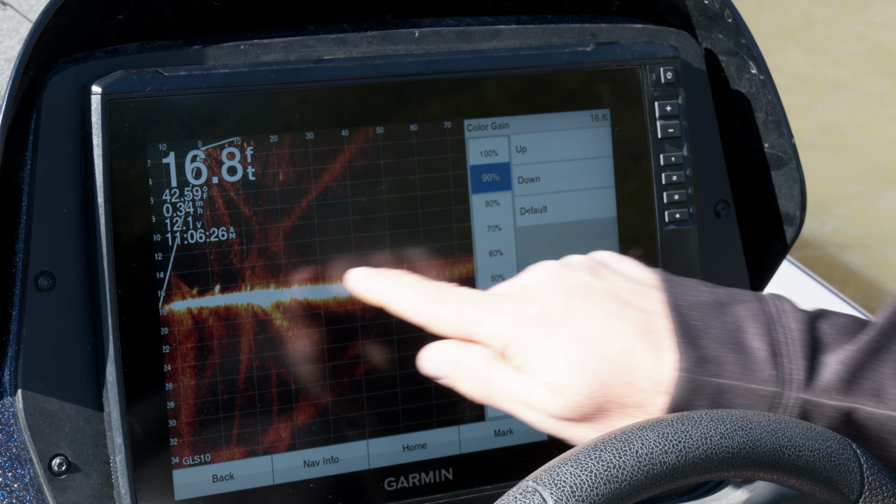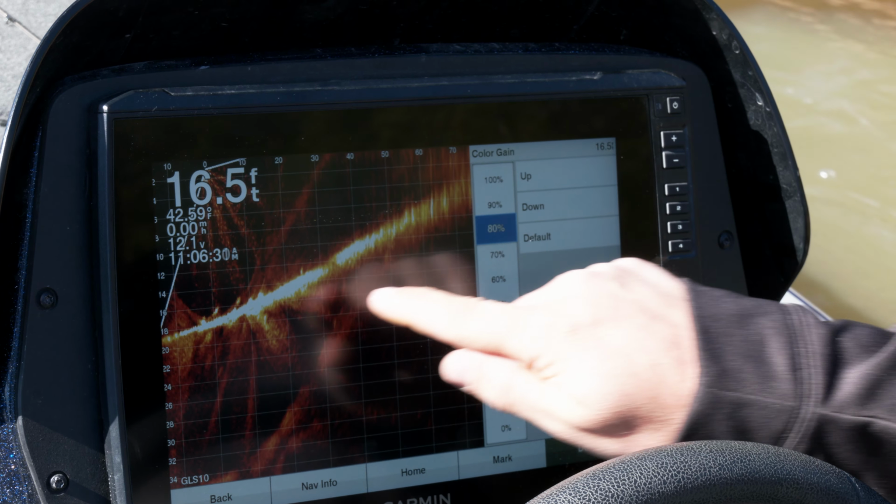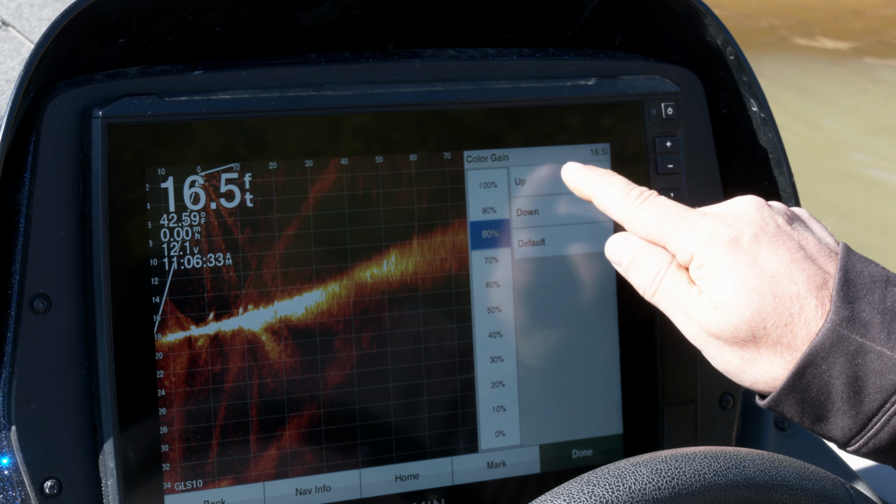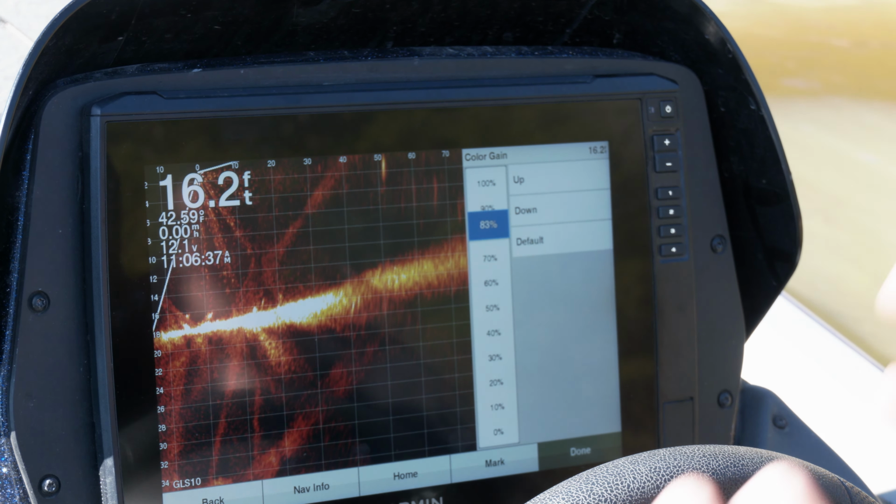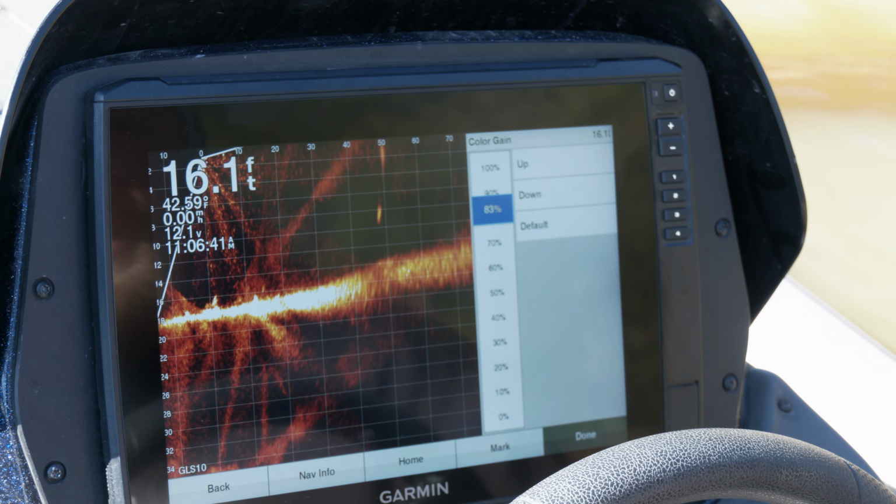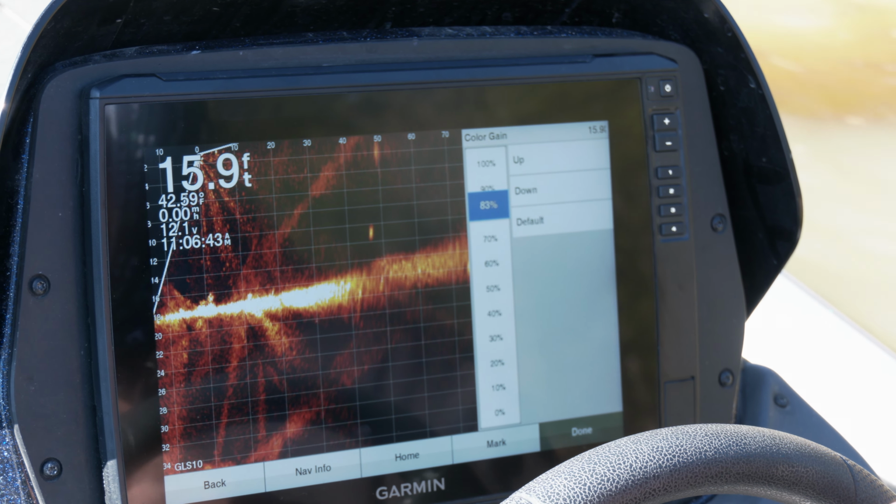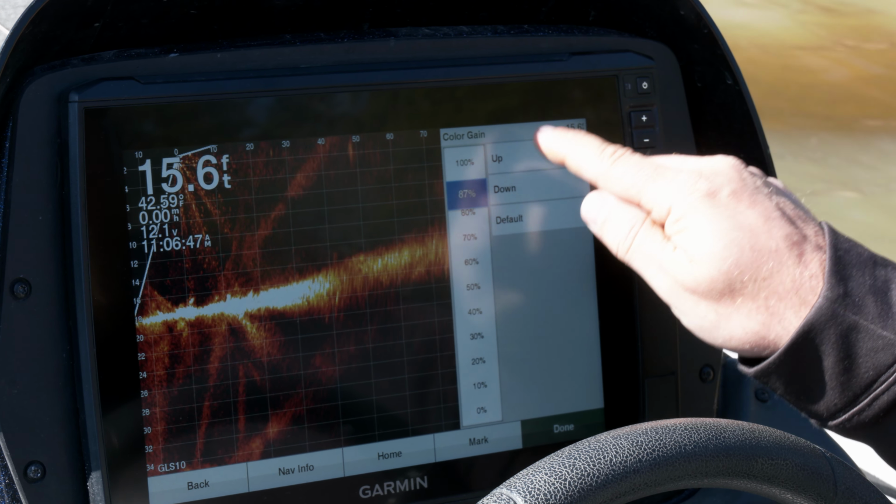And you're going to see right here how those returns diminish when I turn it down, and when I turn it up, see how they start getting brighter? That helps me identify fish, especially as I'm fishing further out or deeper in the water column. Right now, it's really important. These fish are finicky. It's really important that we see them from a long distance so we see them before they see us. And so we're taking advantage of our color gain, turning it up to around 90.